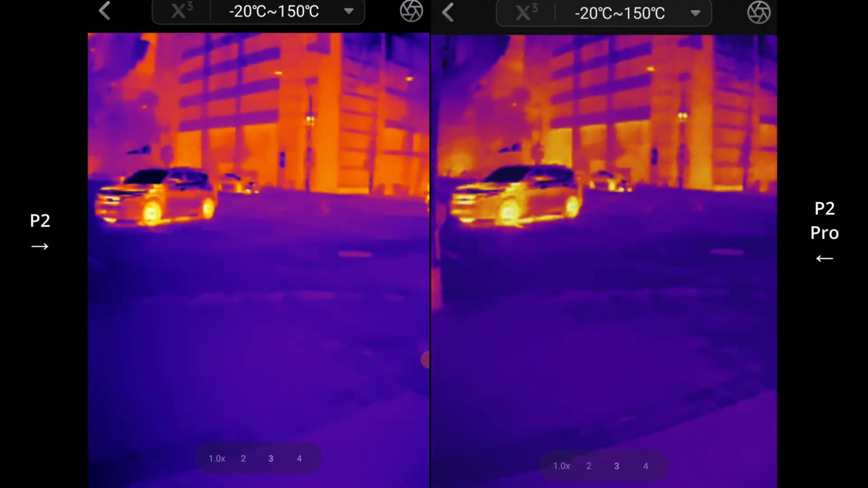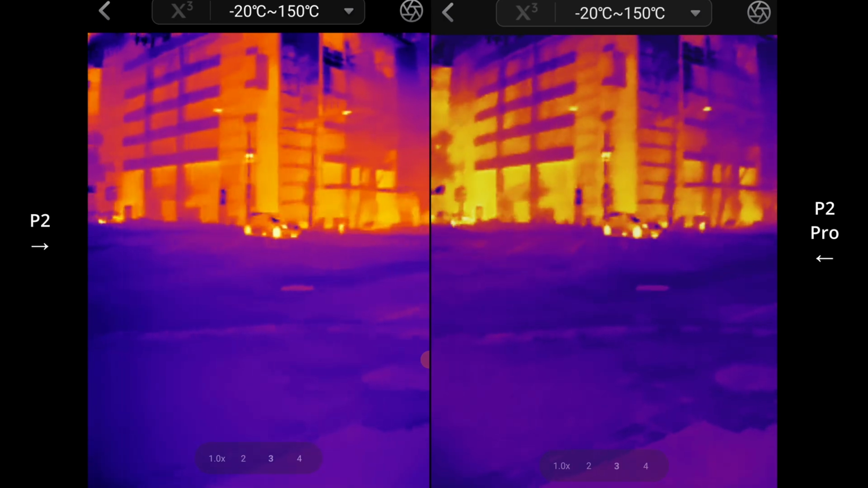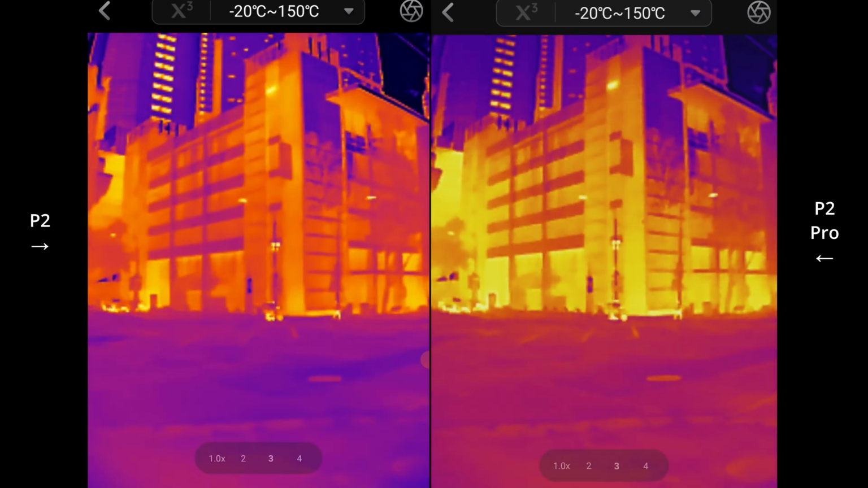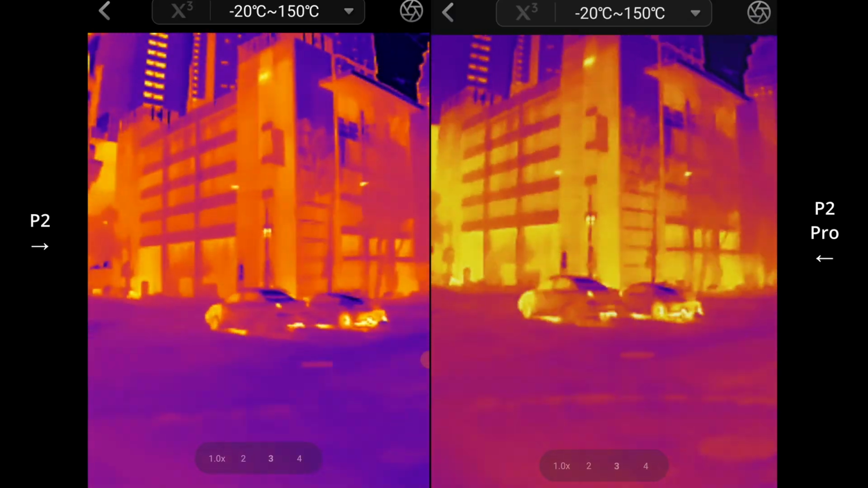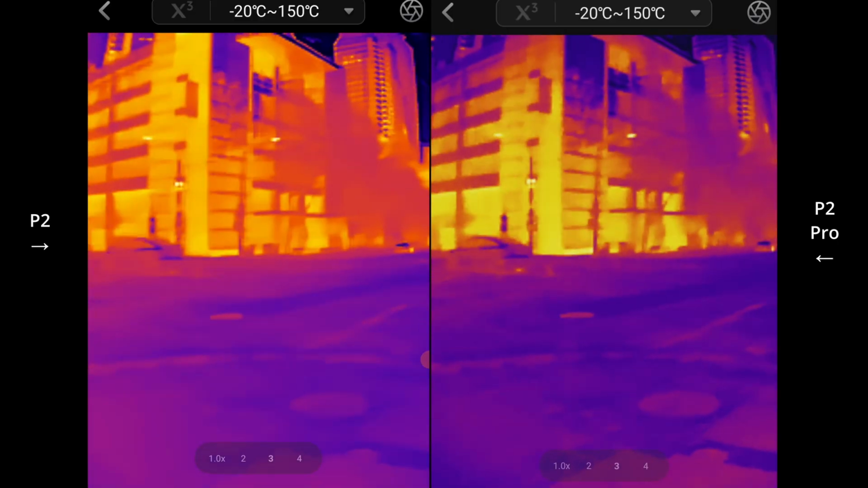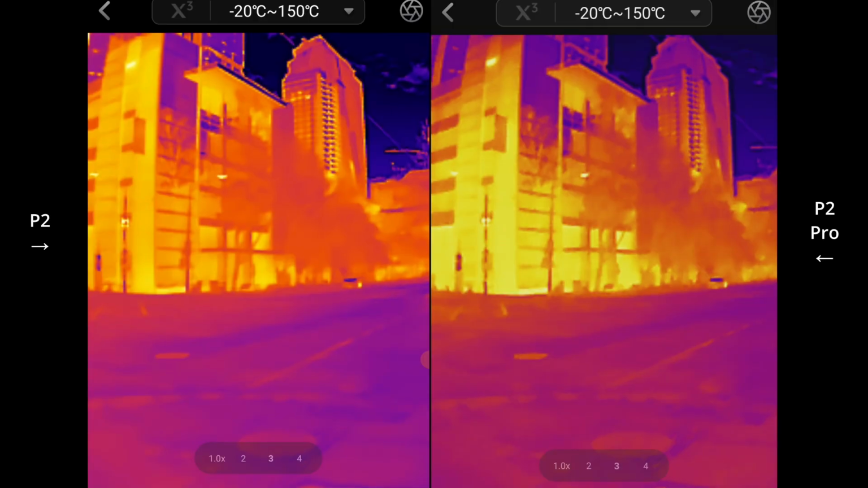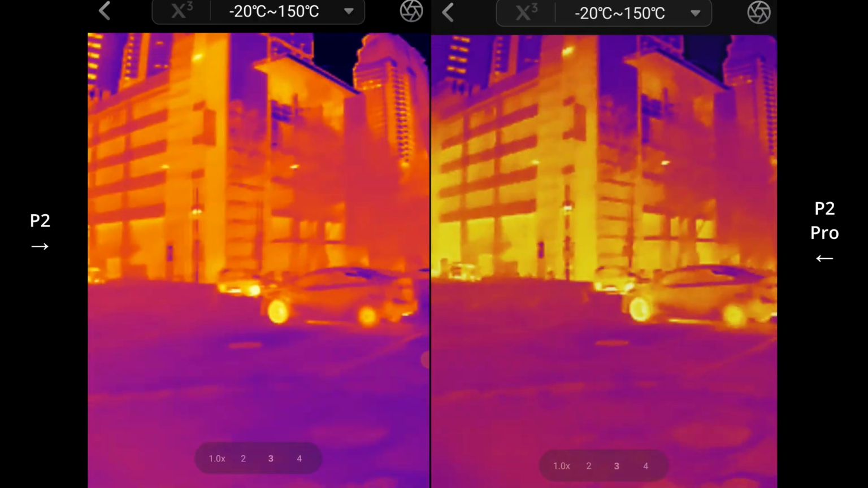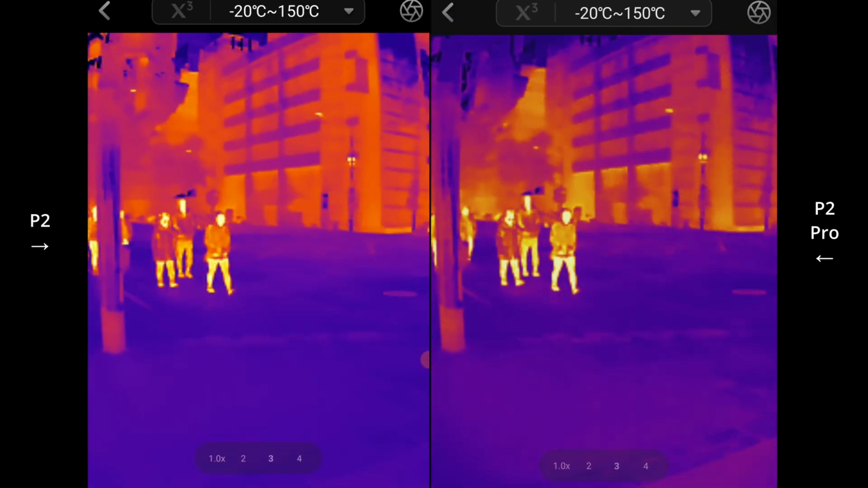So on the left here, I've got the P2, and on the right, the P2 Pro. And really, there's not much of a difference. I mean, I can't see much of a difference at all, really. Maybe just look at the distant buildings, but they're pretty much the same.